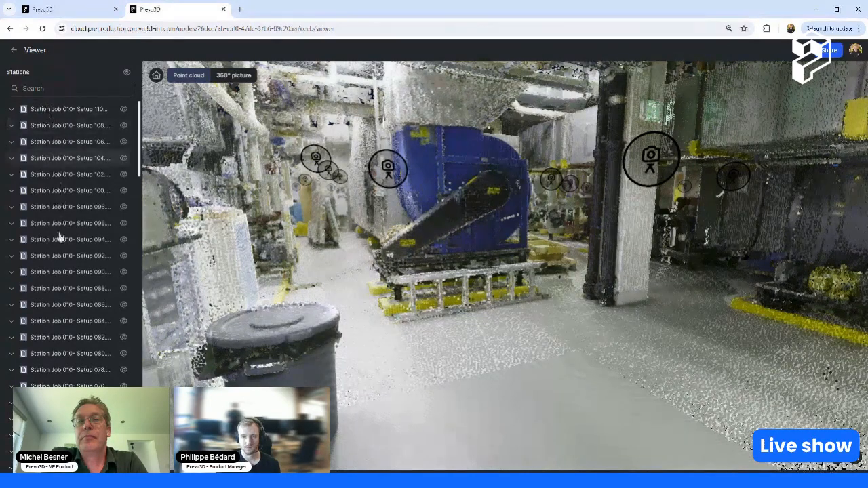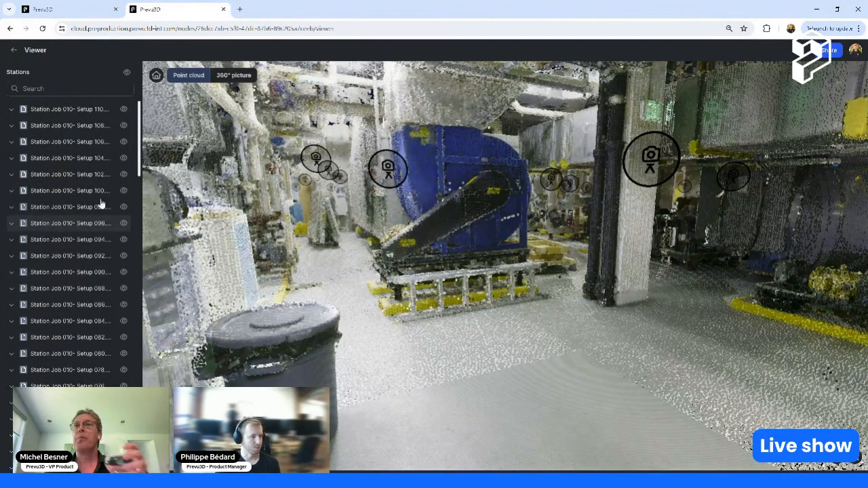Yeah, exactly. On the left side panel, you will see all the stations that were captured. If you have terrestrial scanners with multiple scans, you will see all of them over here. You can hide or show them. If it contains multiple stations, you will see them there. Down the road, being able to click and teleport towards one of the pictures will give you a full overview of your scan data pretty quickly.